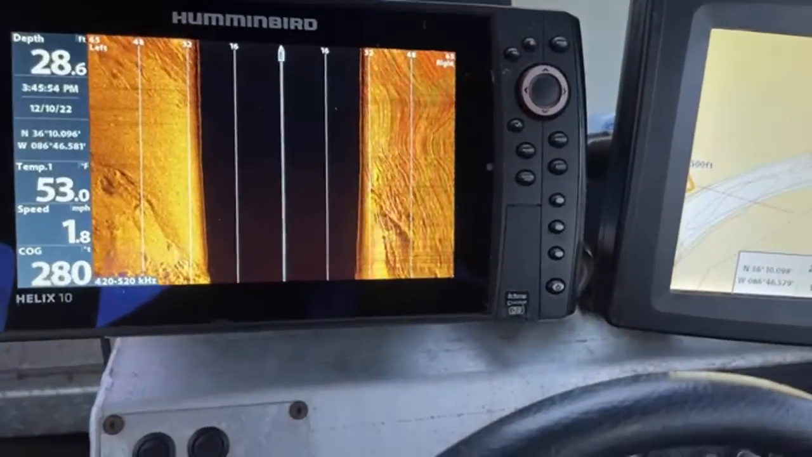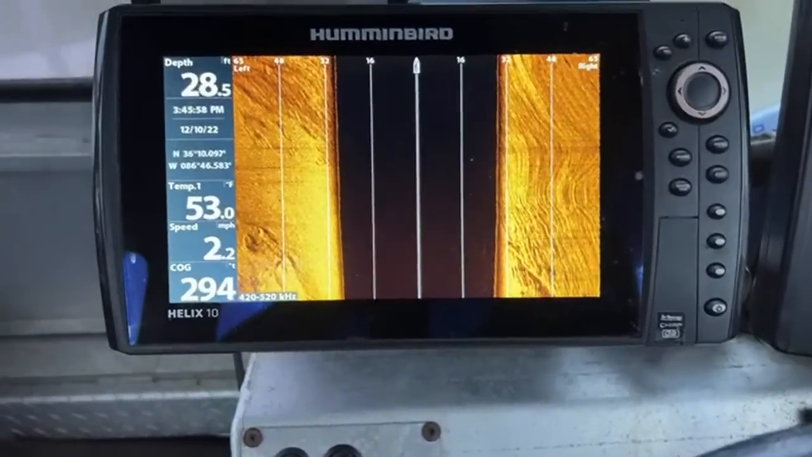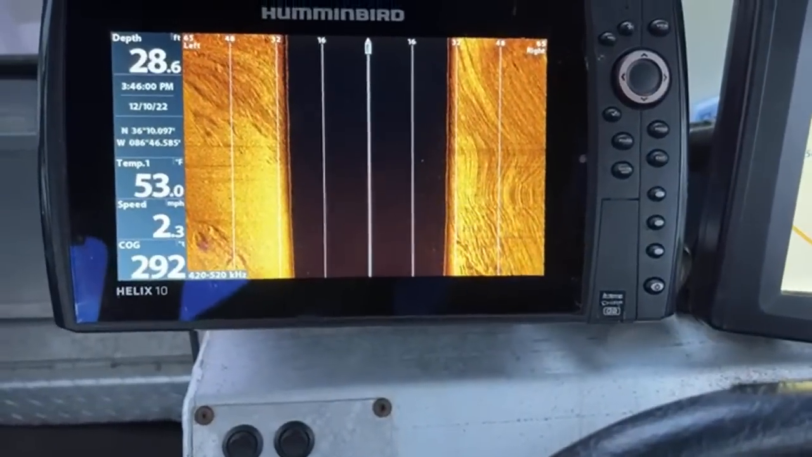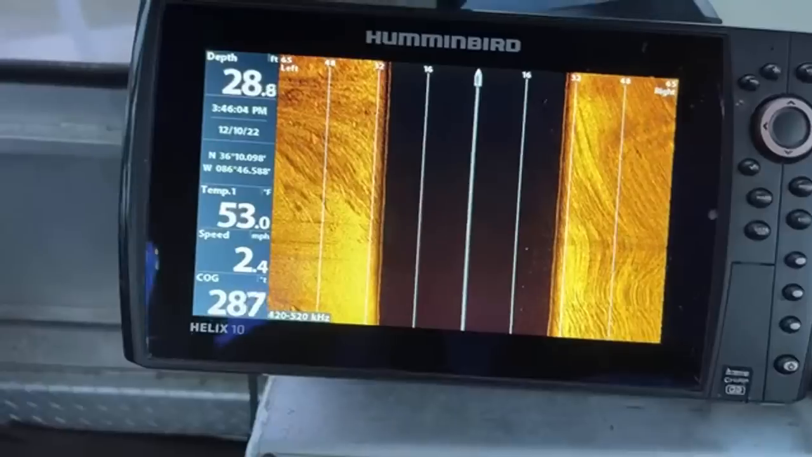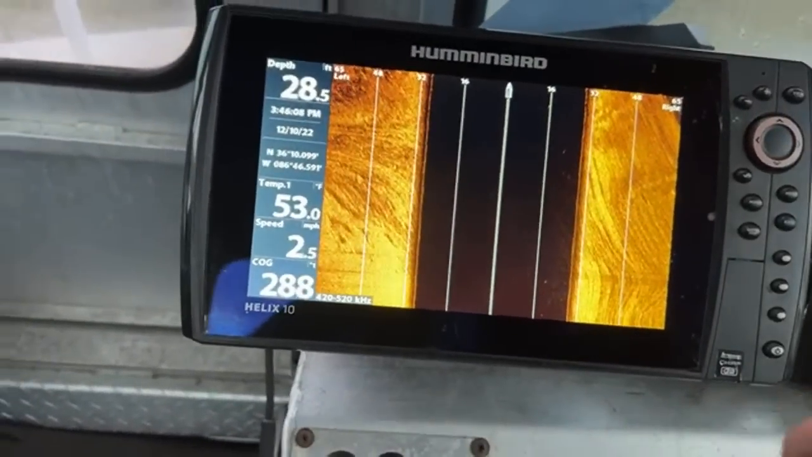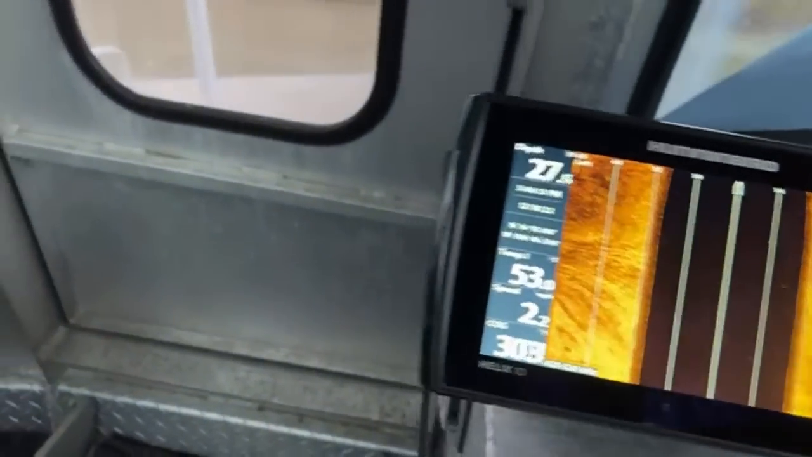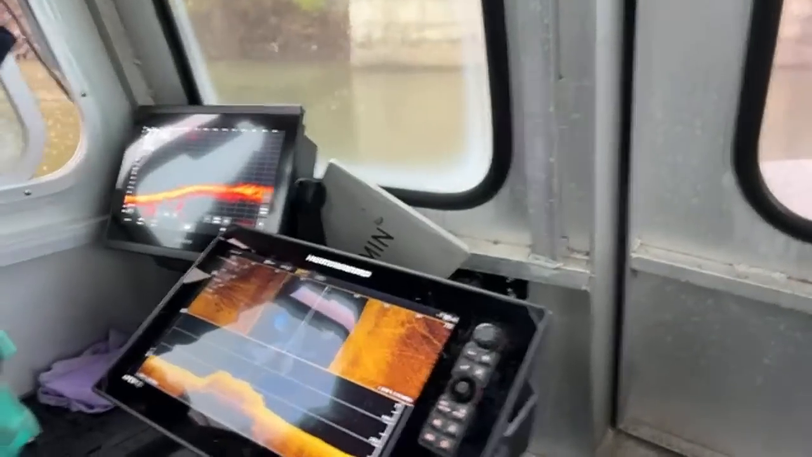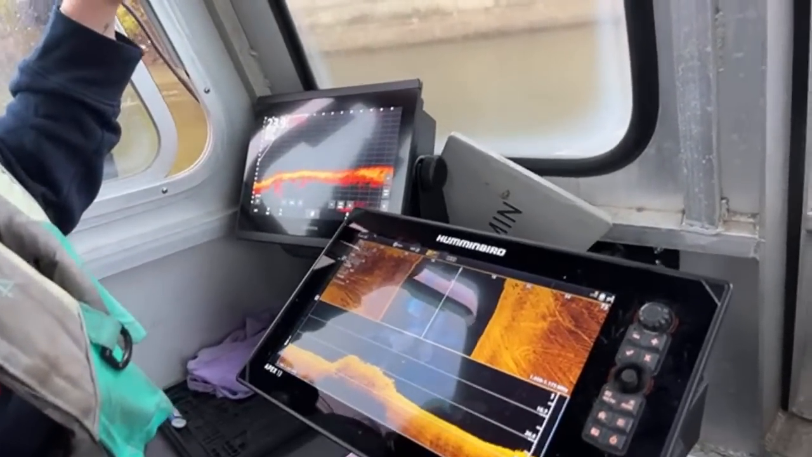I don't know if I can or not. Earlier they didn't have the dam open, so I was able to keep things steady. All right, we're going to try to get this turned. There we go. Should be able to see it. As soon as you see it, I'm going to start backing up.